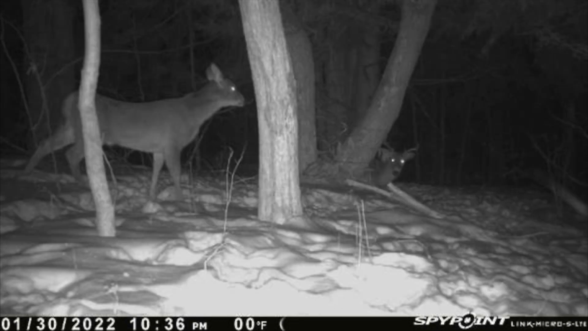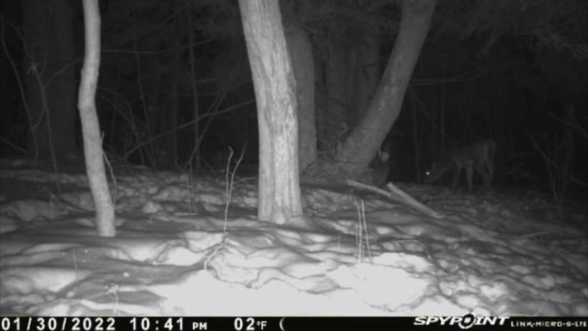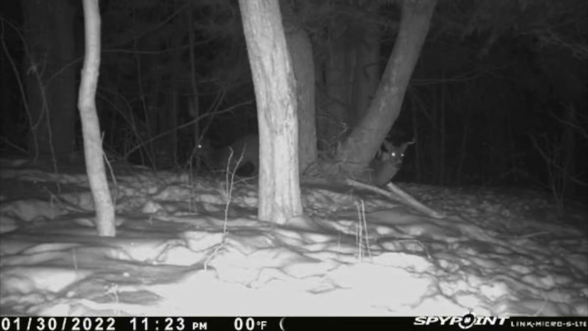And here comes another deer. Now that looks to me like a buck without horns. And he sniffs the 2 bucks laying there. 10:41 p.m. now, walking around behind the tree. Those 2 bucks are still laying there. 10:45 it leaves, and they're just sitting there by themselves.